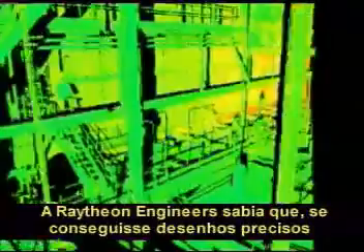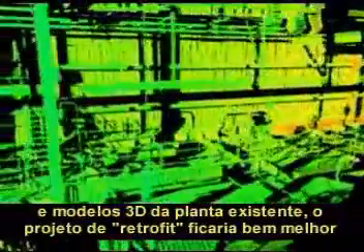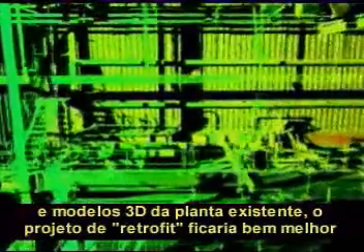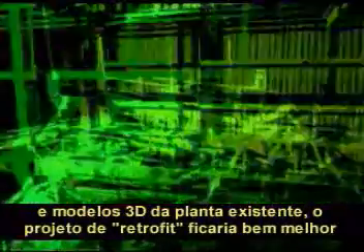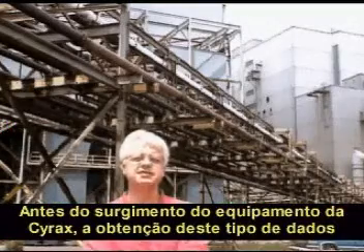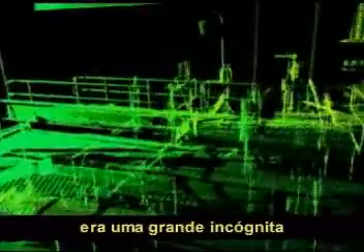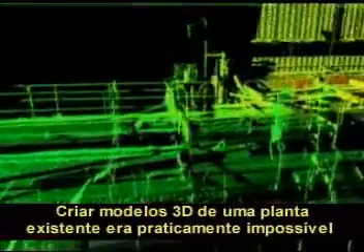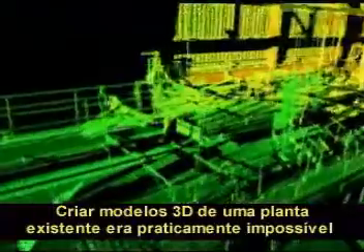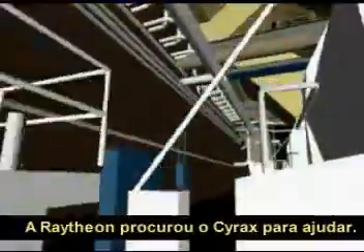Raytheon engineers knew that if they could get accurate drawings and 3D computer models of the existing power plants, then their retrofit designs would be significantly better. Before the CYRA equipment existed, this was always a quandary on how to obtain this data. To develop a 3D model of the existing plant was essentially impossible.